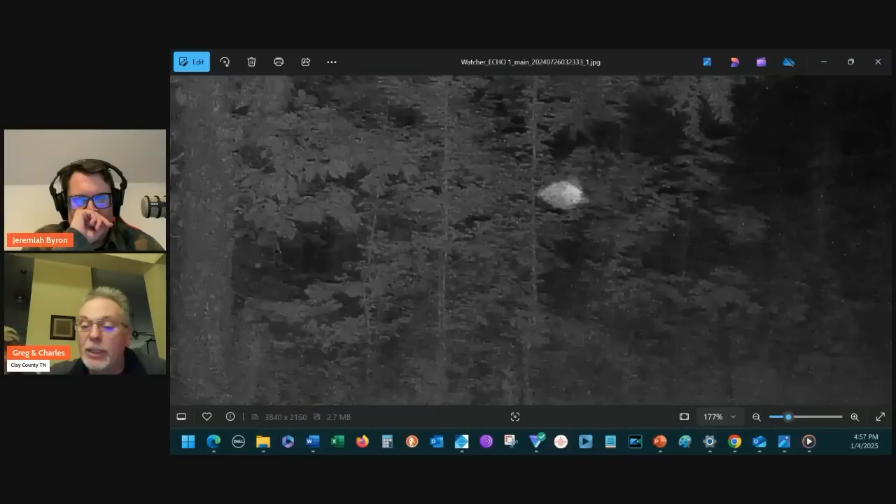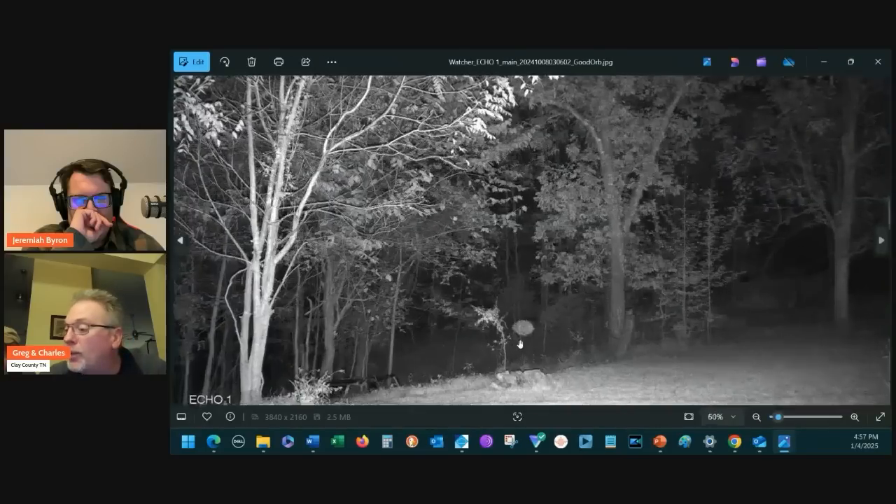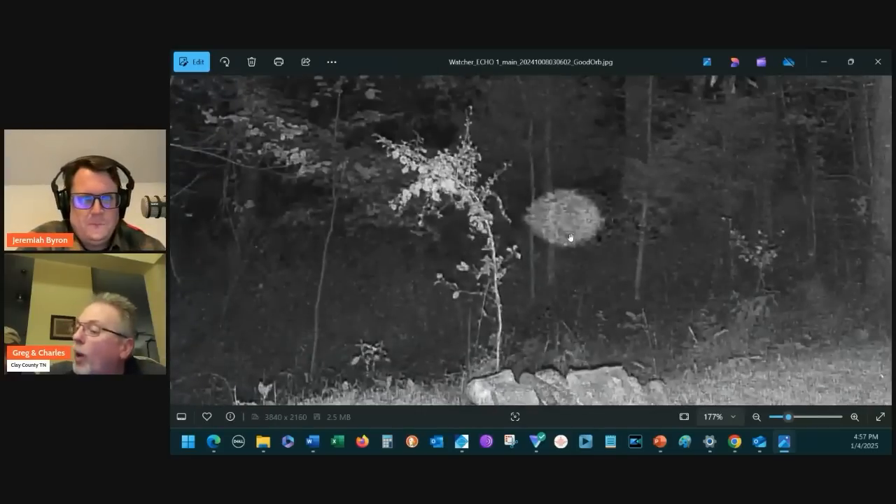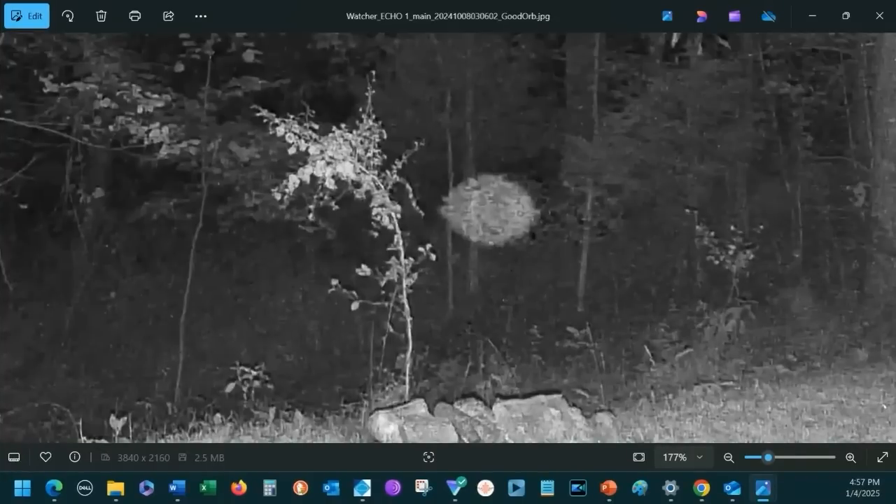Let me bring up another orb here. Let me close all these out real quick. So this is orb number 3. I'm going to bring up a picture. So this guy gets closer, and right here, he's not that bright, and you can see this sapling. You see the base of this sapling, and you can see part of the sapling. You can actually see through this thing, whatever it is.